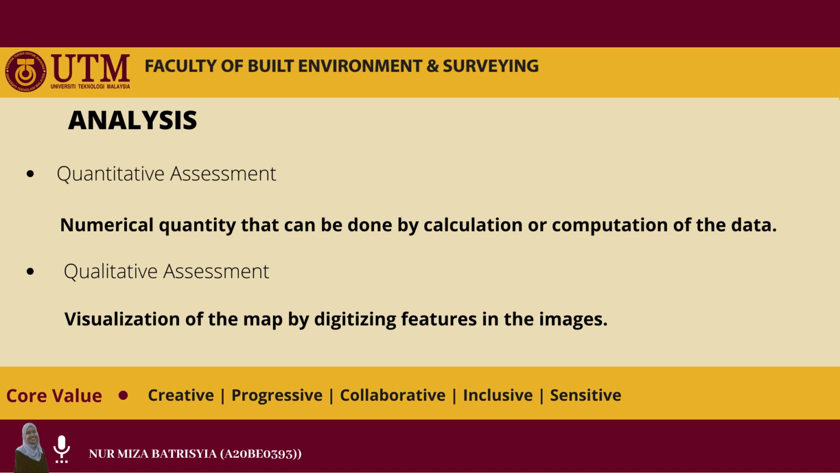However, qualitative assessment is a technique related to the visualization of the map using the concept of digitizing features in the image. The analysis can be carried out by comparing digitized features from the InSAR image using ArcGIS software, for example, and UAV images using the stereo analysis module that can be found in AirDesk software.